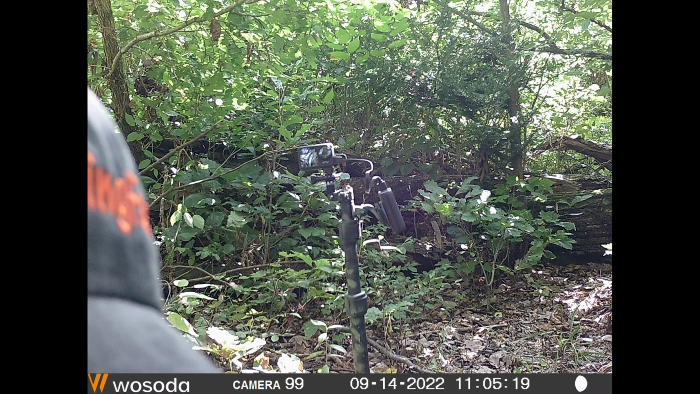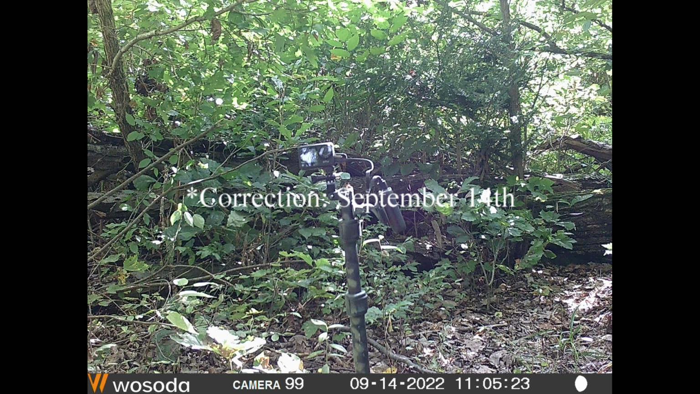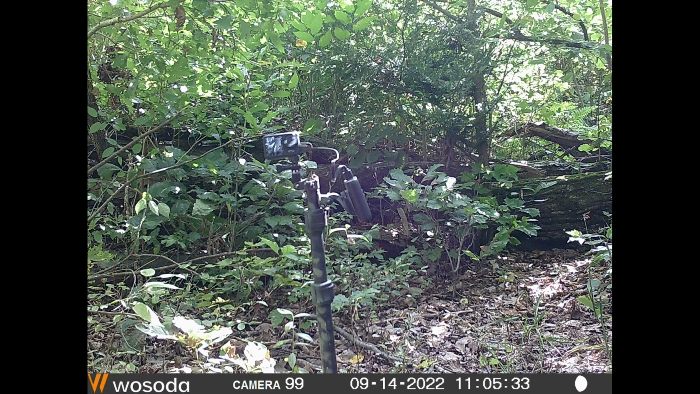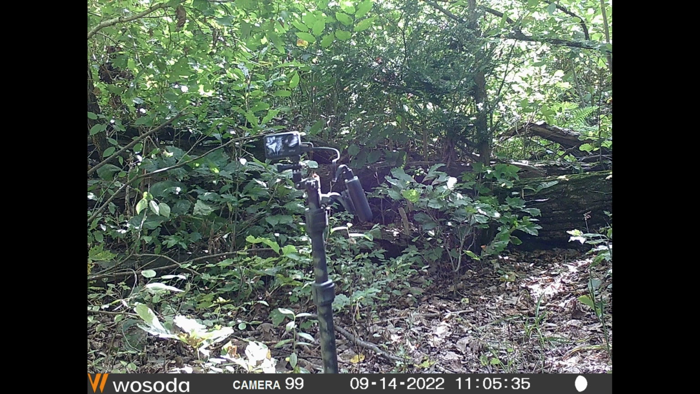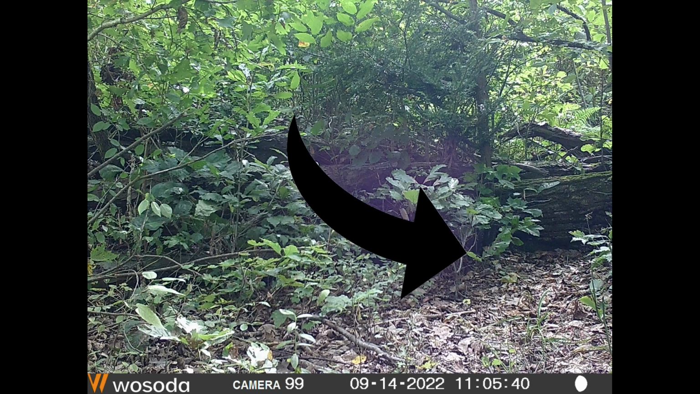Well, I had hung my budget-friendly $30 trail camera on public land back on September 18th, and although I did not get the camera positioned just right, my idea was to capture the animals as they were coming down this distinct game trail and crossing this large log.